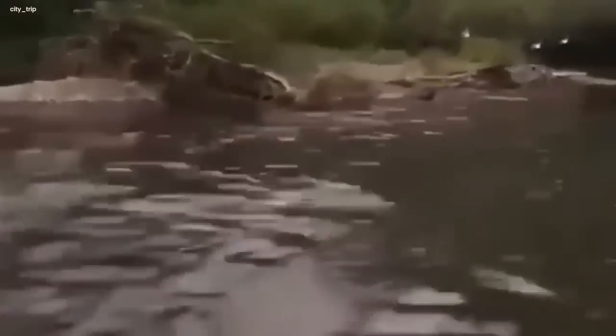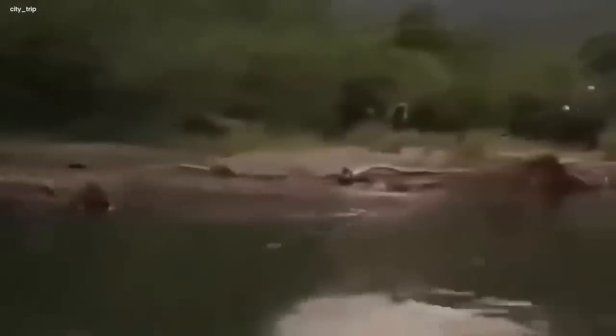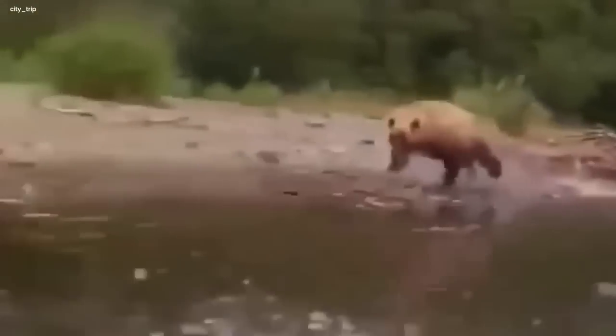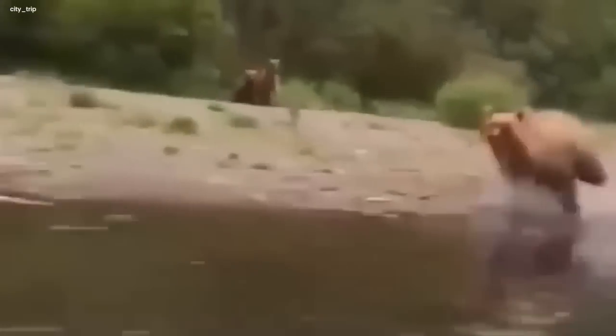But then, out of the blue, things took a wild turn. As they sped across the water, they noticed something big and furry lumbering toward them. It was a bear. This bear appeared to have a taste for adventure, or perhaps just a need for speed, because it was chasing them.